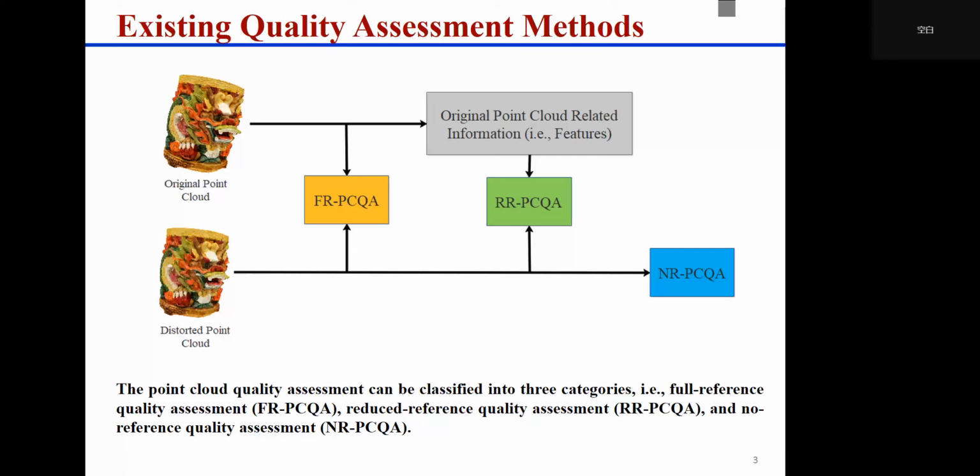The existing quality assessment methods can be roughly divided into three categories: full reference point cloud quality assessment, FRPCQA, reduced reference point cloud quality assessment, RRPCQA, and no reference point cloud quality assessment, NRPCQA.